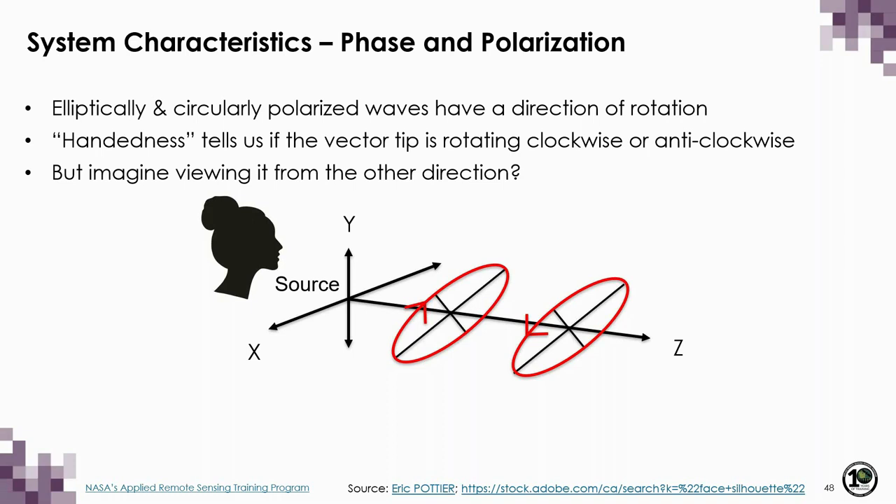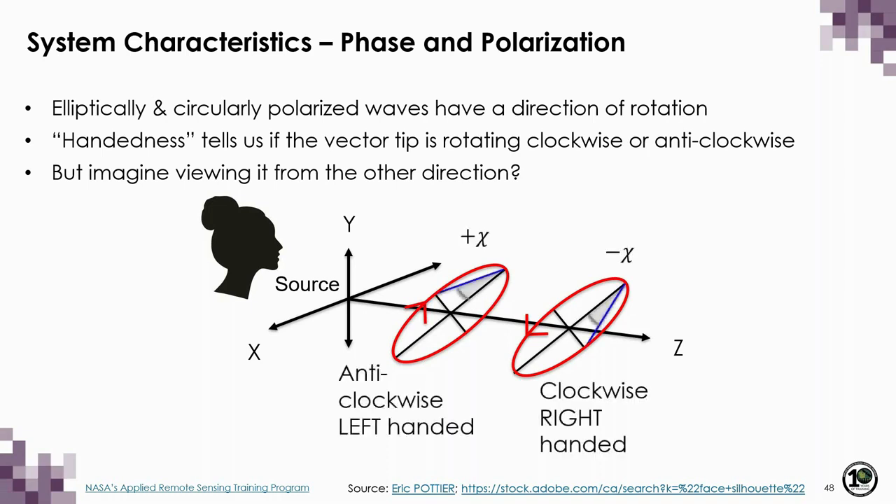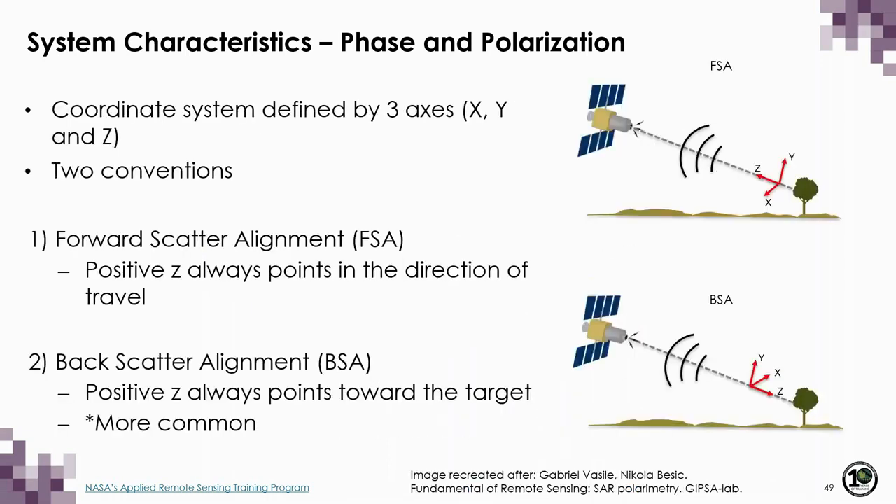But when you view these same waves from the target toward the source, both waves would be rotating in the opposite direction. So it's really important to understand that the direction of rotation depends on where you are viewing the wave from. There are two different conventions that you should be familiar with.